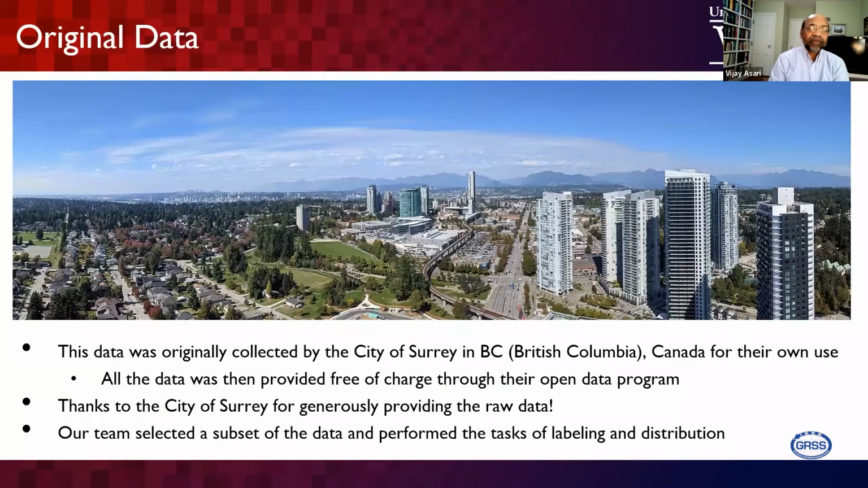The data we found is from the city of Surrey in British Columbia, Canada, the extreme west area of Canada. It is in the northwestern part beyond Washington state in the US, where British Columbia is.